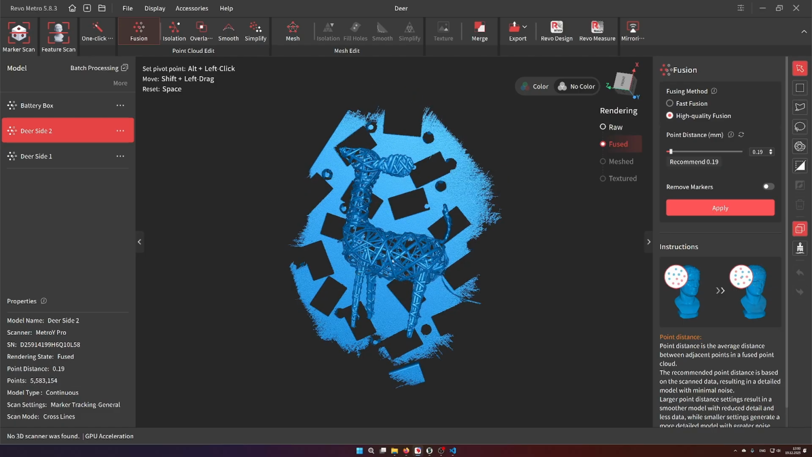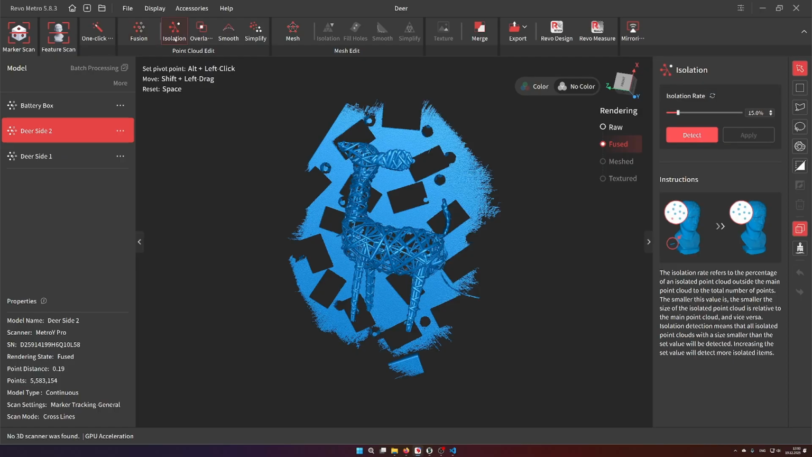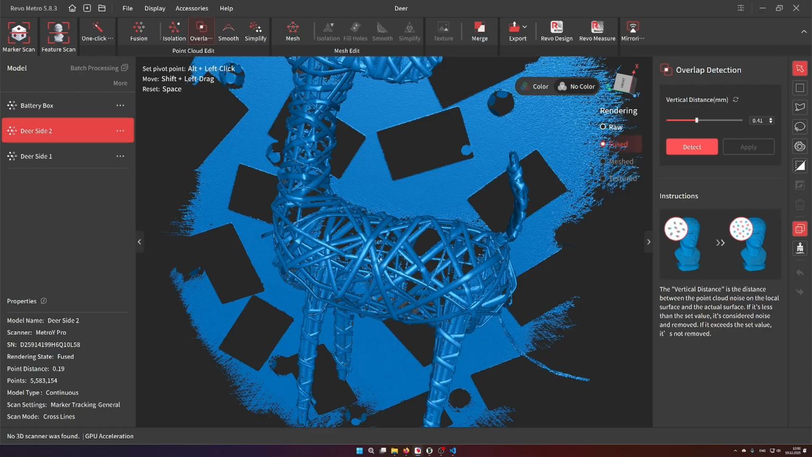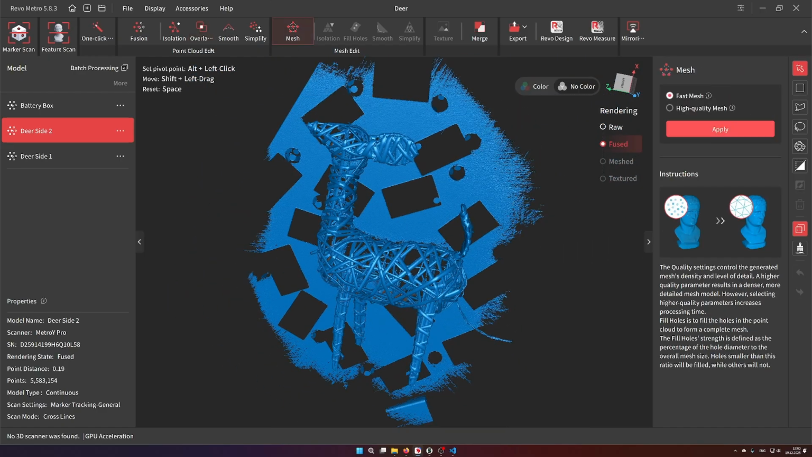so that's quite nice. In the next step, after fusion, you normally align models. So I have 2 sides of the model and want to align them into one model. Then I isolate floating points. I delete overlaps, like if I align the scans and the light strip moved by 0.2 millimeters, it deletes this duplicated data, and then I can mesh the final model.